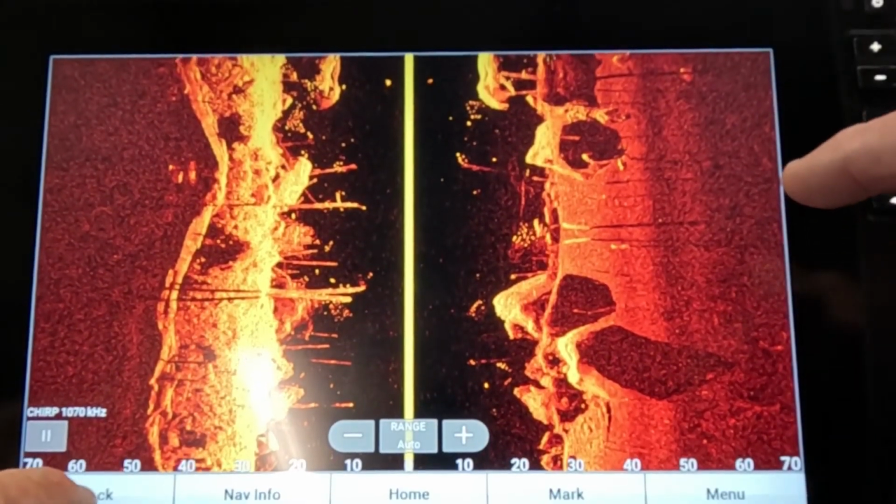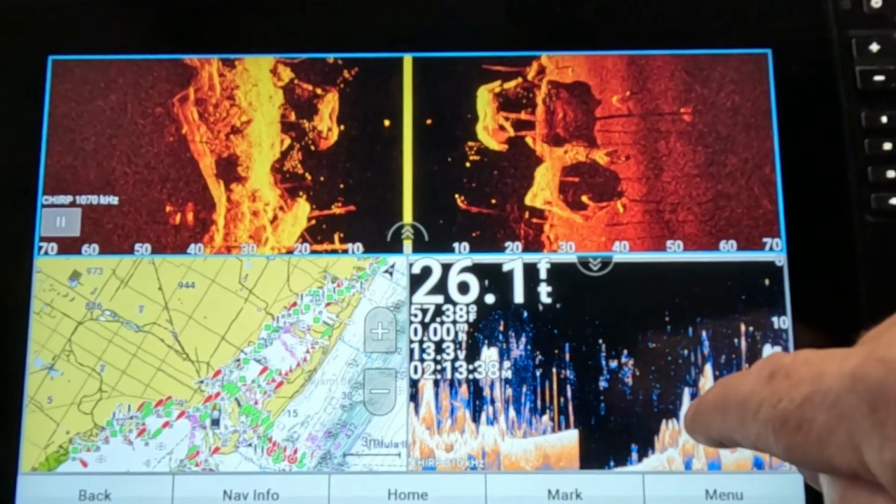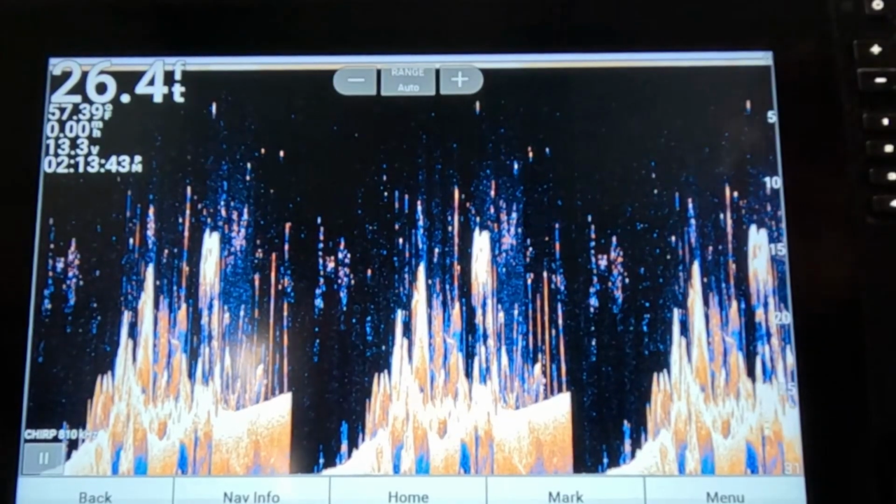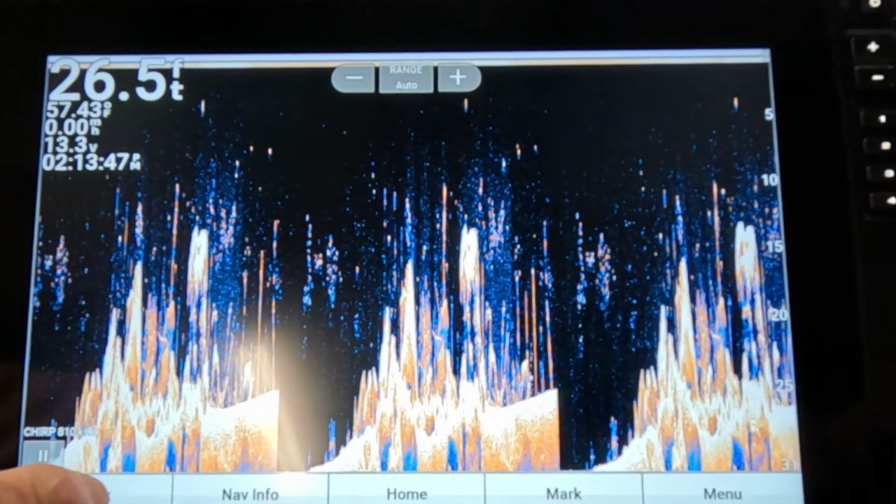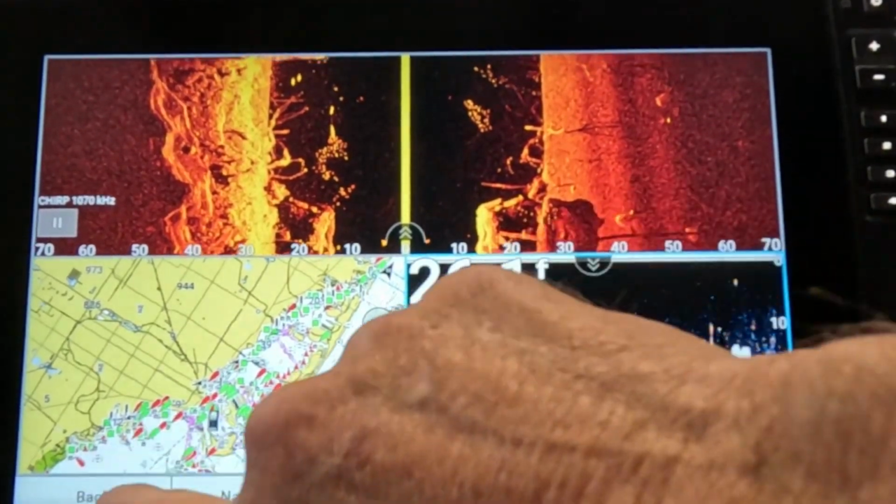That's pretty cool. You can hit back, it goes back to it. If I want to see something real close under the boat, I want a bigger screen, just touch that square. All of a sudden, there's down view. Man, you're looking at just exactly what you need at one time, real fast. And so anyhow, let's go back.